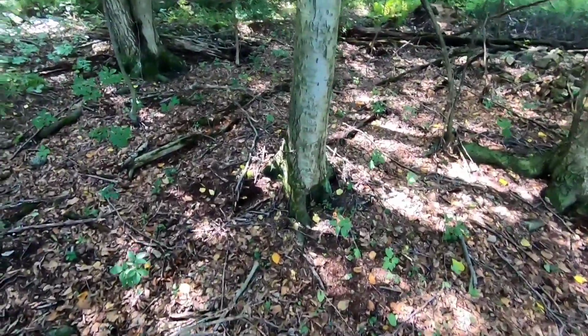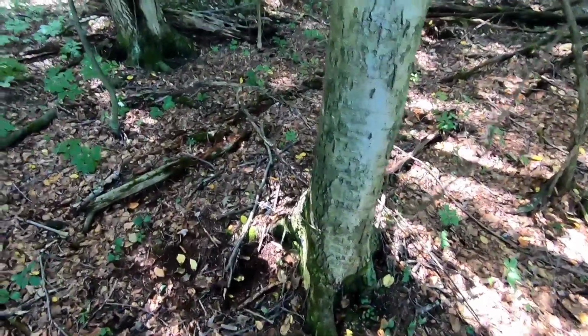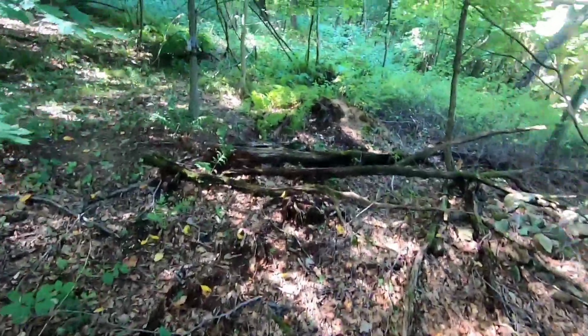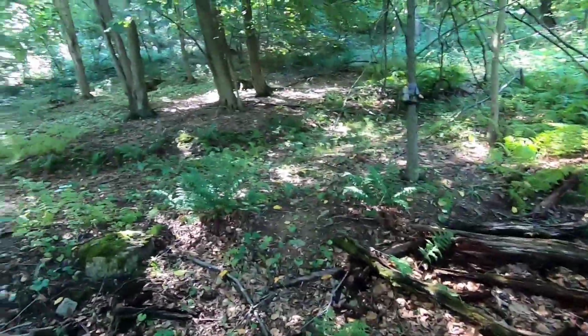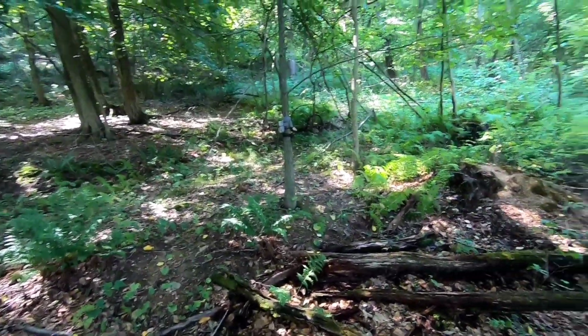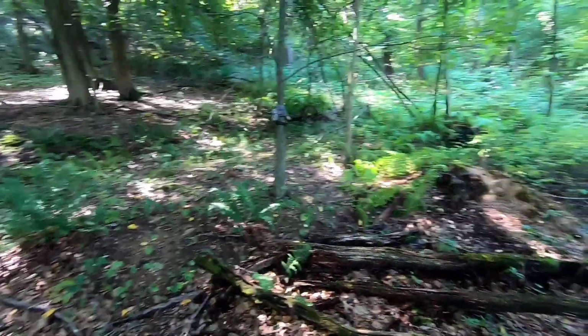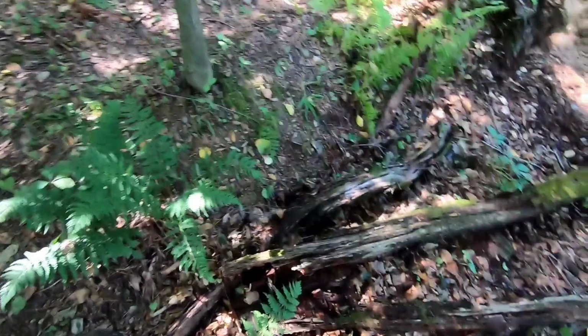That way we're not leaving our sweat scent all through here, getting everything all sweated up. It's going to be about 90 degrees again today, so we'll check these SD cards in the truck or at home and just swap them out with another one, so we're not putting a lot of scent in these areas. We'll go up here and check this one out.